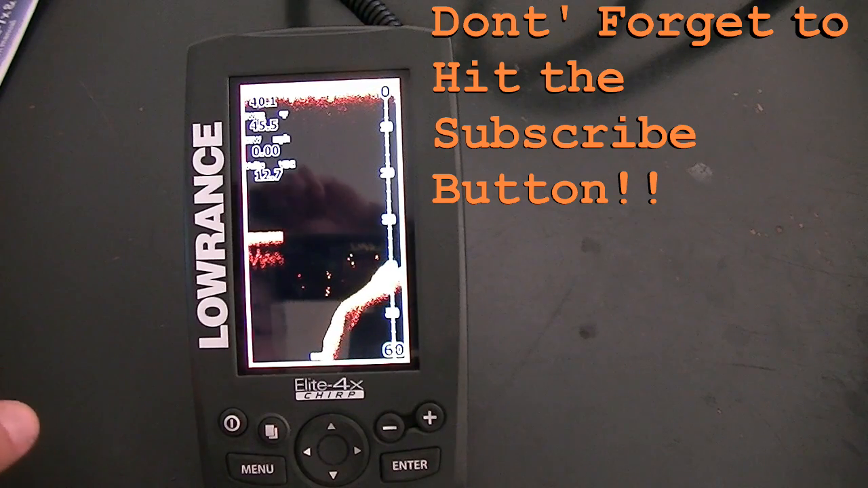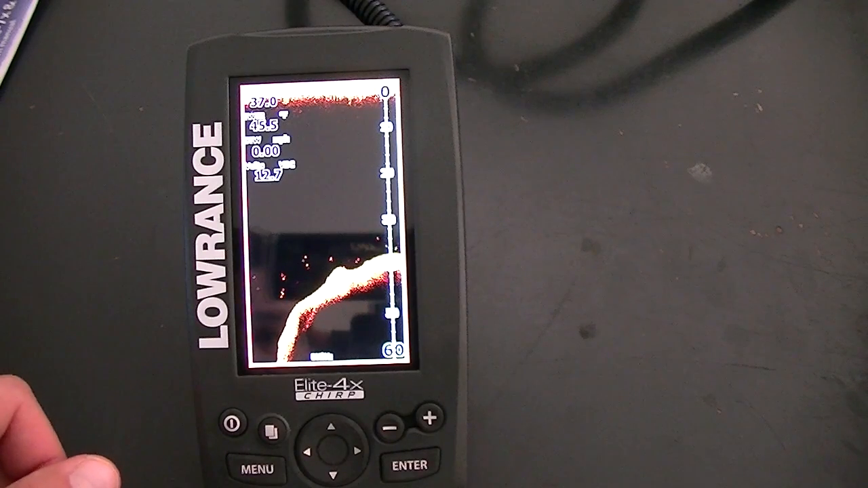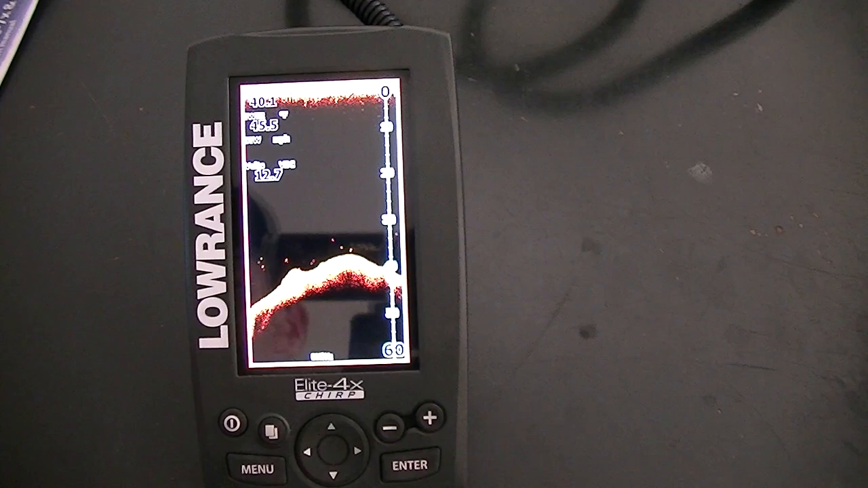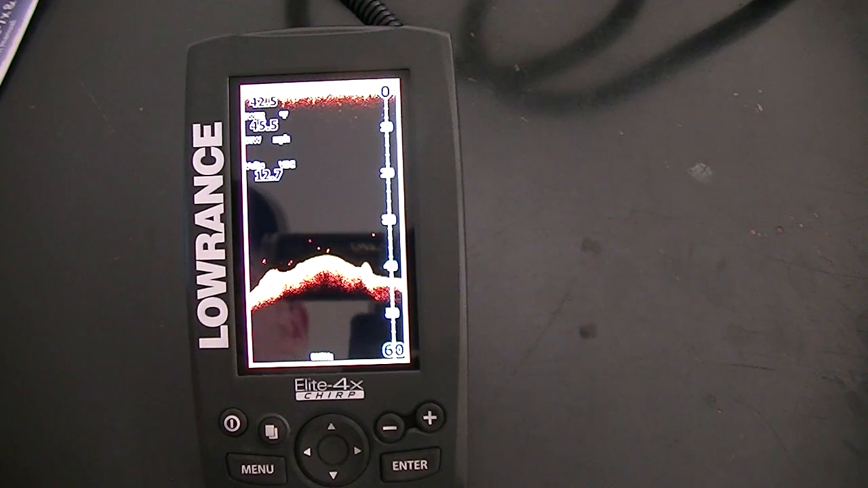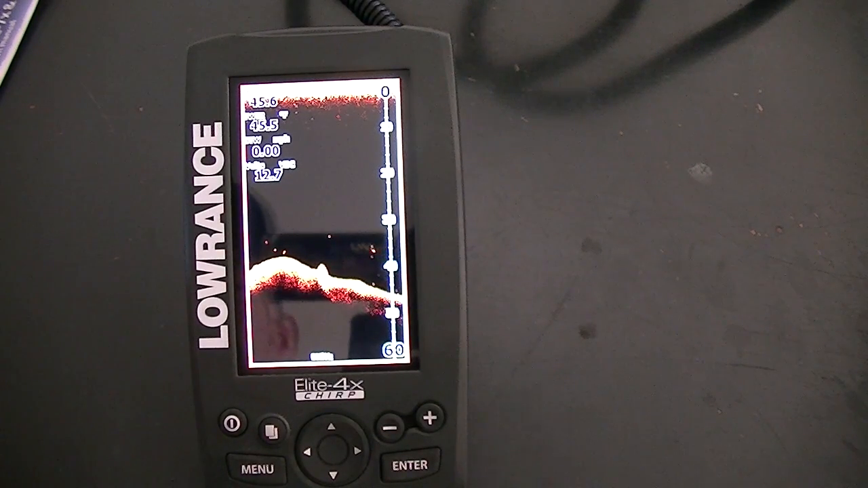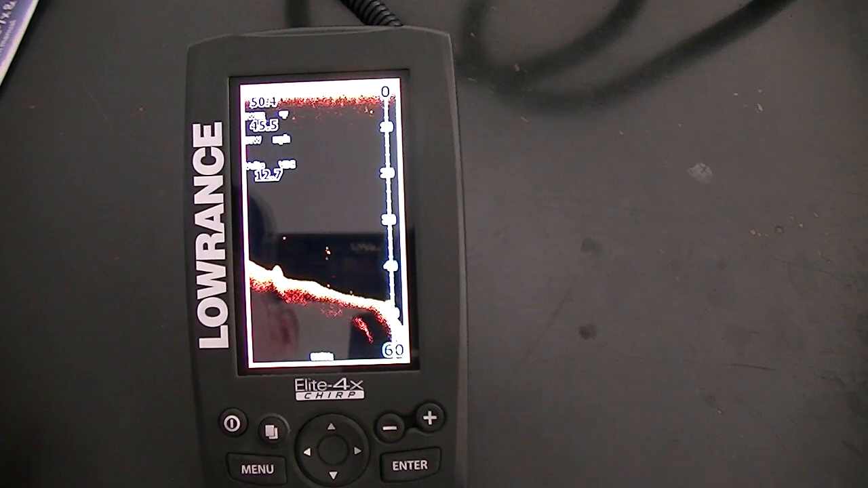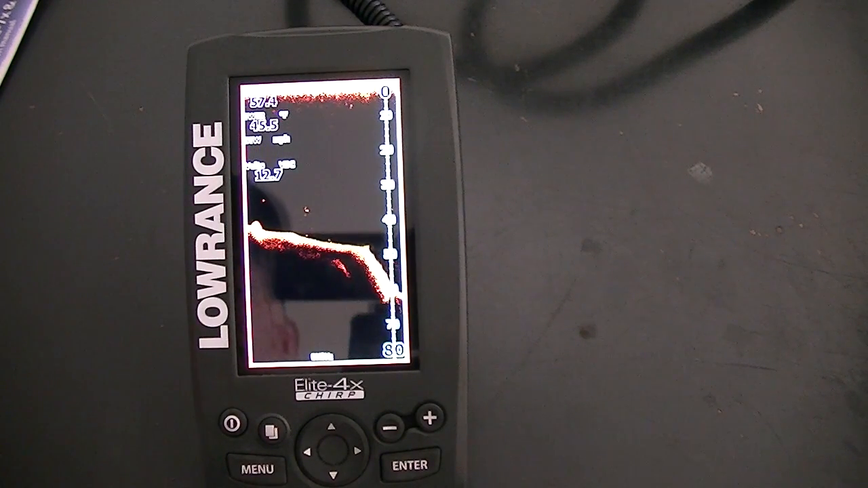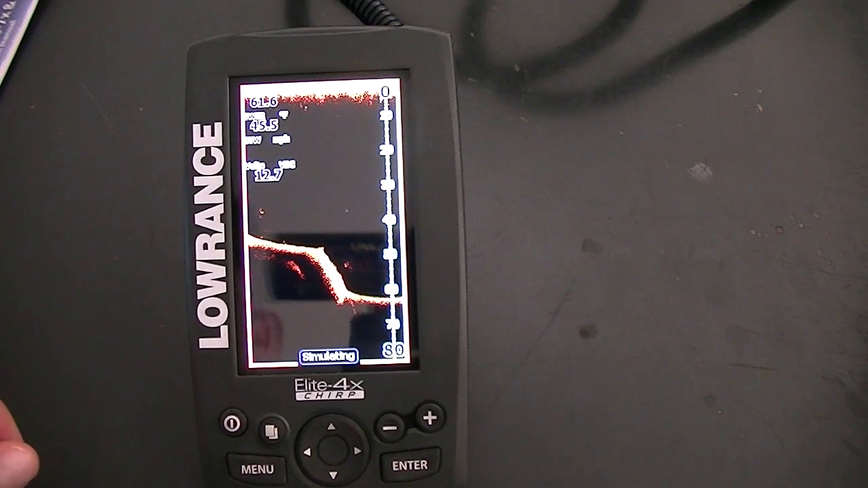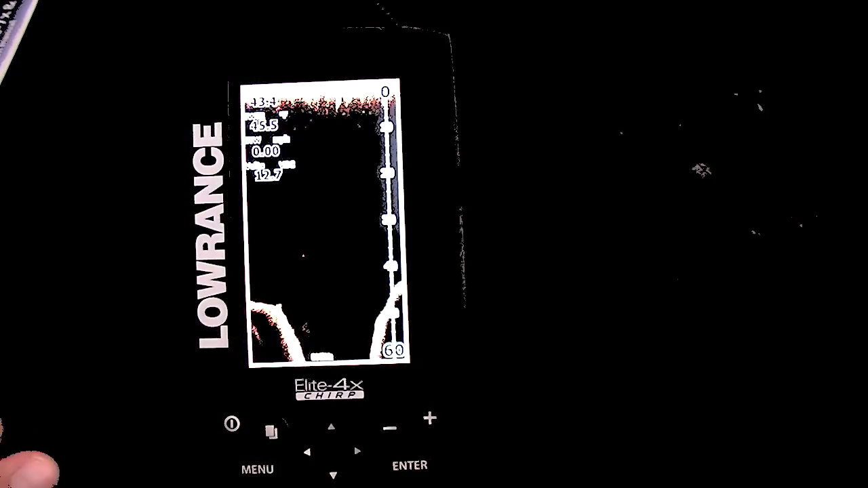So anyway, that's it for the downscan imaging. Use those hard returns and shapes and stuff like that to determine what the bass are sitting on, and then you can duplicate it that way. But once you find them with your fish finder and you want to know exactly what they're on, then this is a good option. Depending on if the bass are sitting in grass, this may not be the best thing to put on because it doesn't show grass very well. But if you're in a lake where there's a bunch of logs, laydowns and stuff like that, down scan imaging is great.